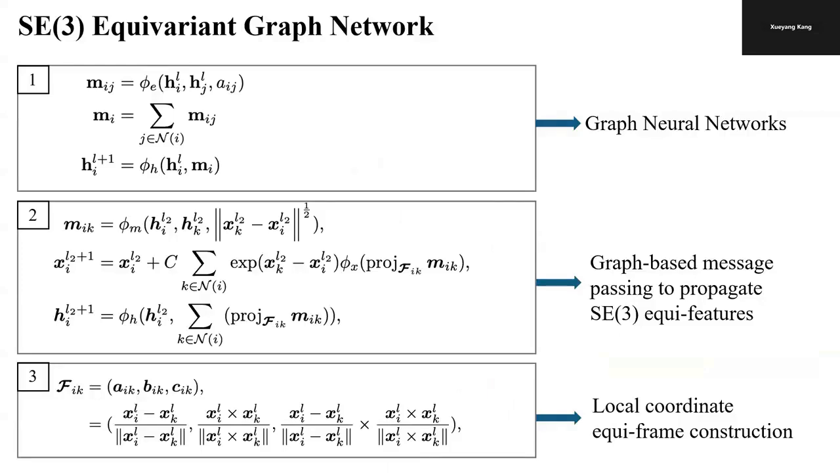In Formula 1, traditional GNNs start by calculating edge features m_ij from hidden features of the connecting nodes. Then these edge message features are aggregated to update the node feature h at layer l. This process effectively models the relationships between nodes but lacks SE3 equivariance.